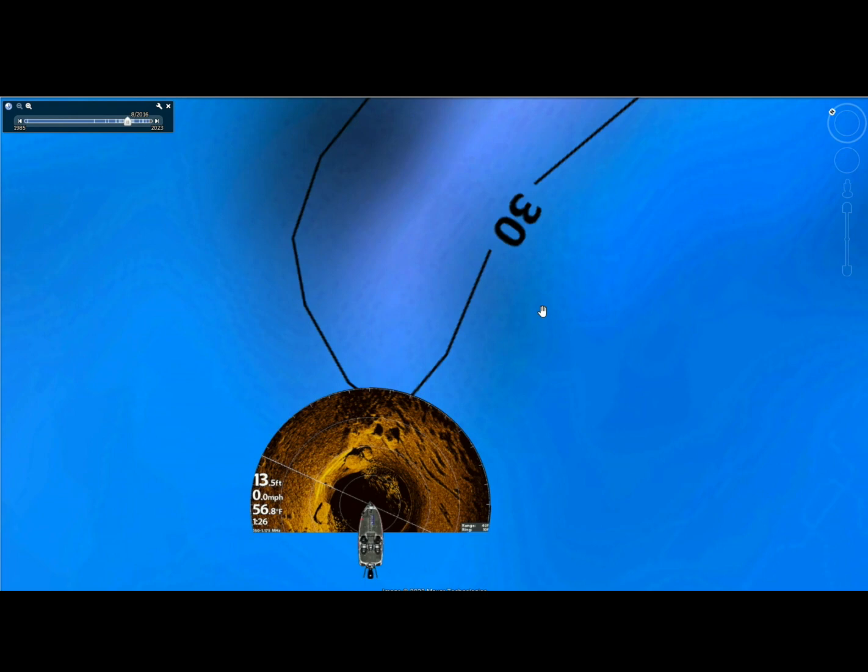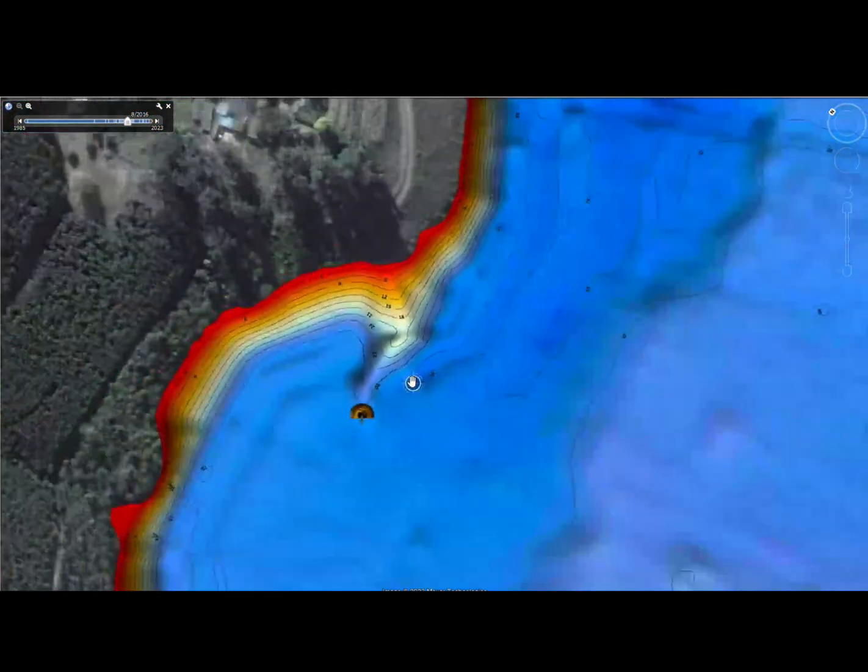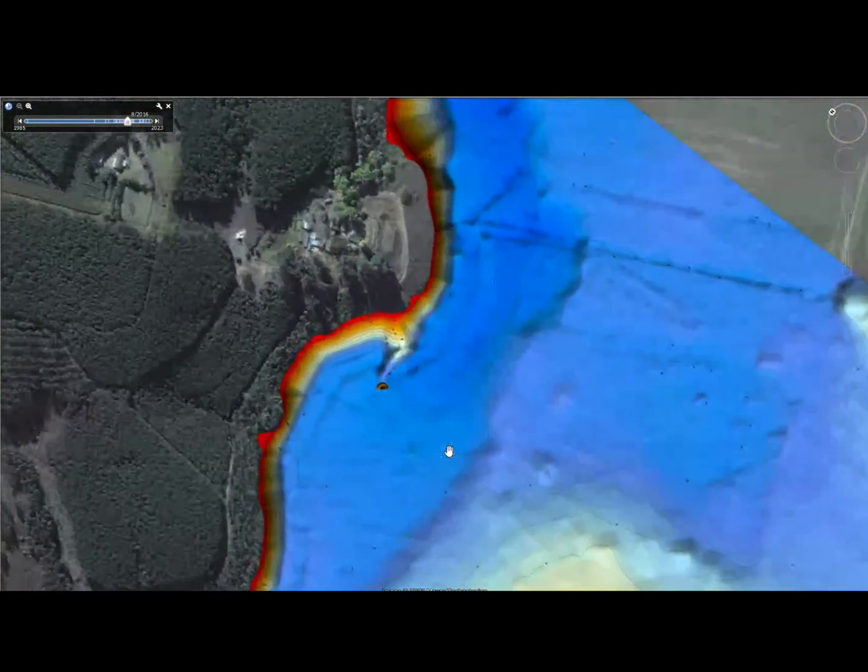So any planning you had, you need to subtract 17 feet. If you want to fish, let's say, 12 feet of water, you've got to look for that 29-foot range, because you've got a 17-foot deficit here. So anyway, this is very, very HD shaded relief.